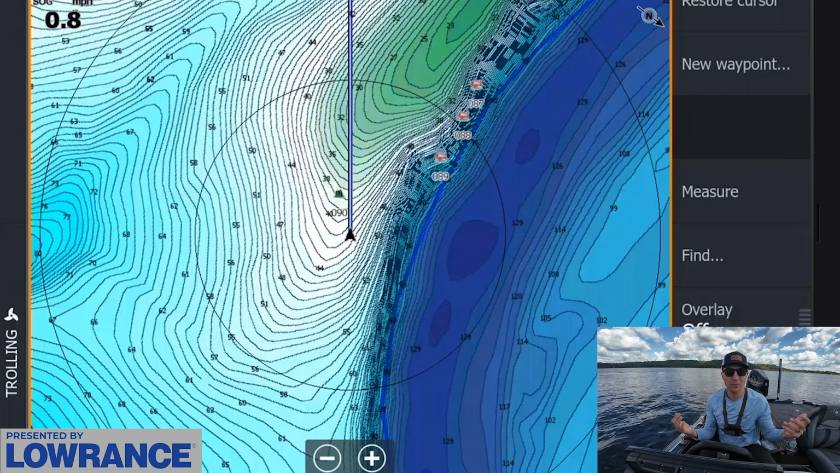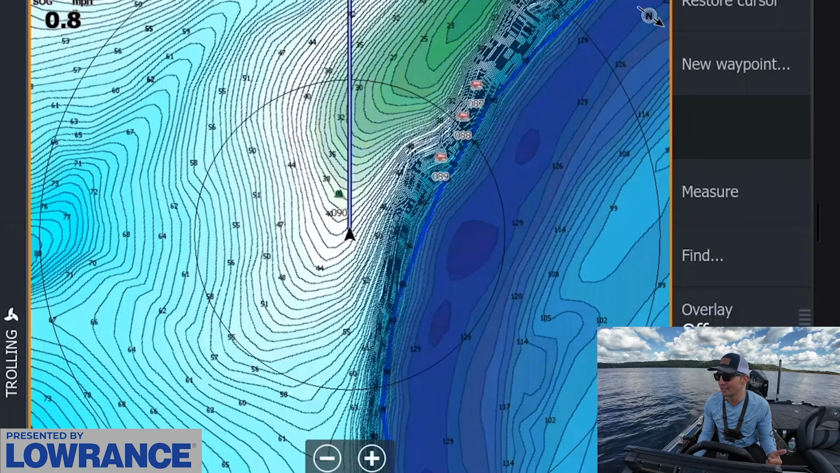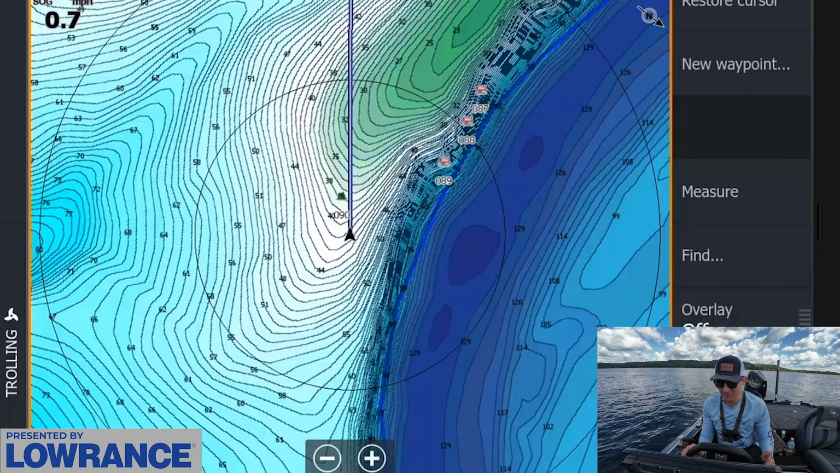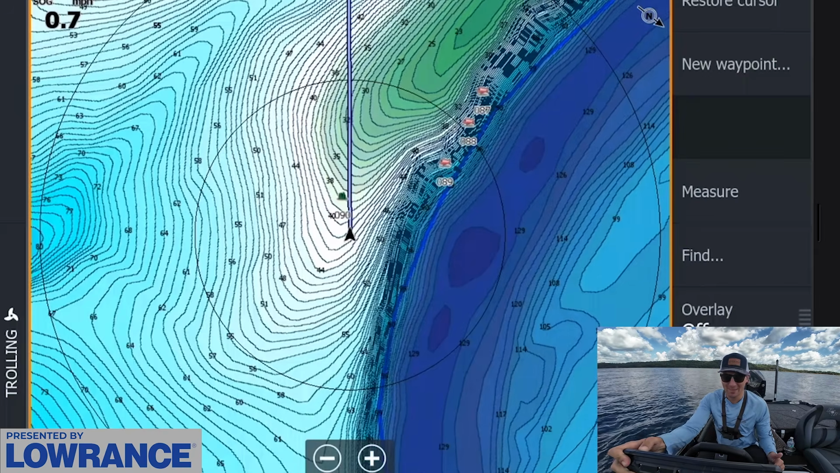I actually want to go try something completely different just to experiment now that we've figured this out, because I could keep running this, but I just have to see if I can get them to bite off this spot too. So let's just fish it for a few minutes, see if we can get bit.